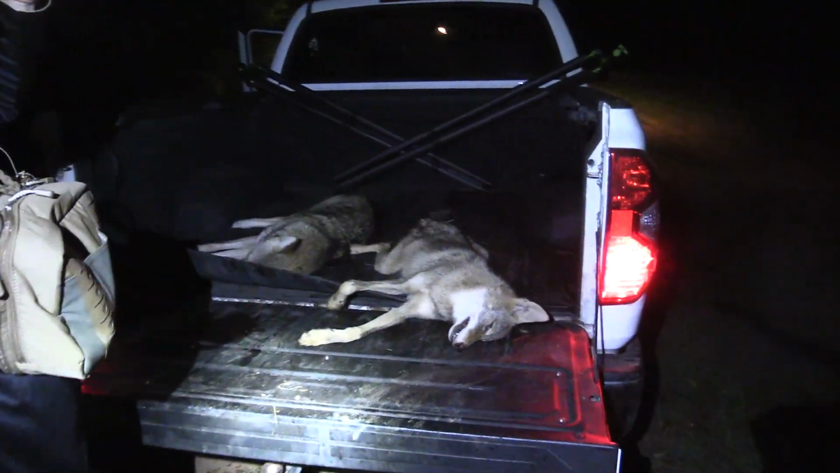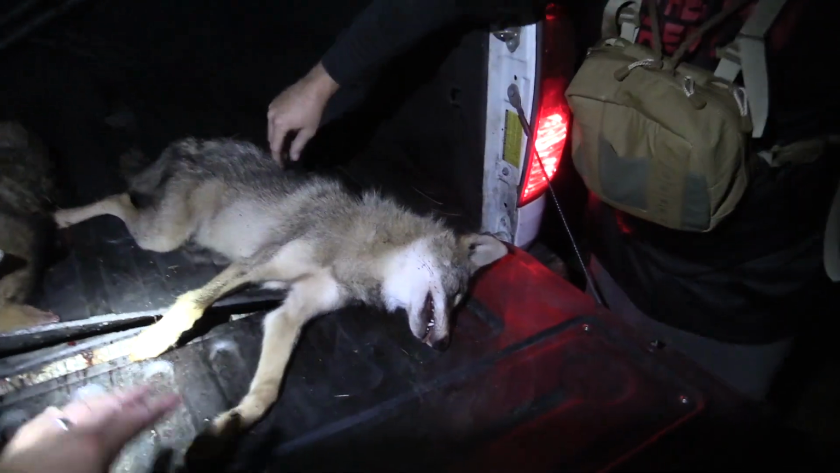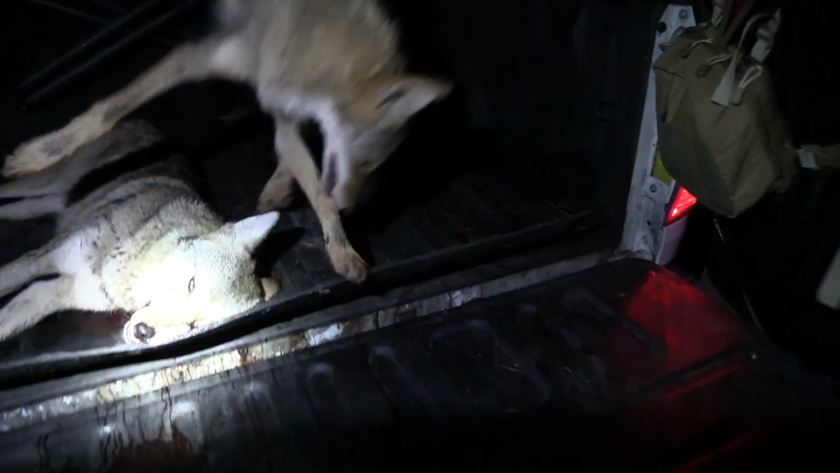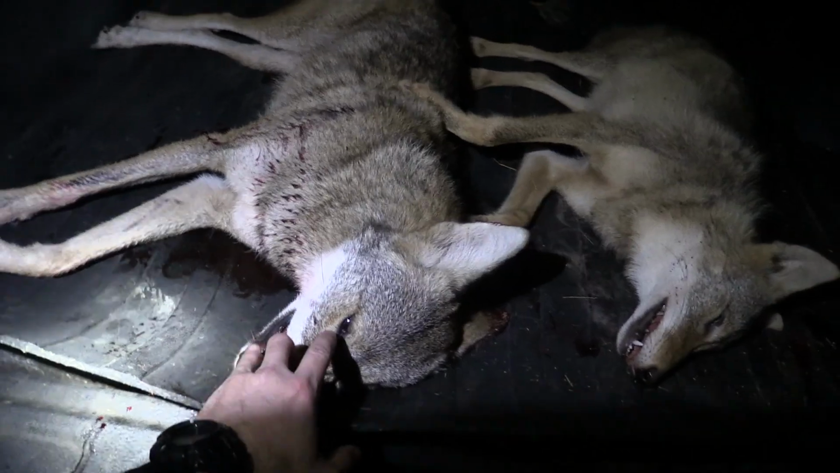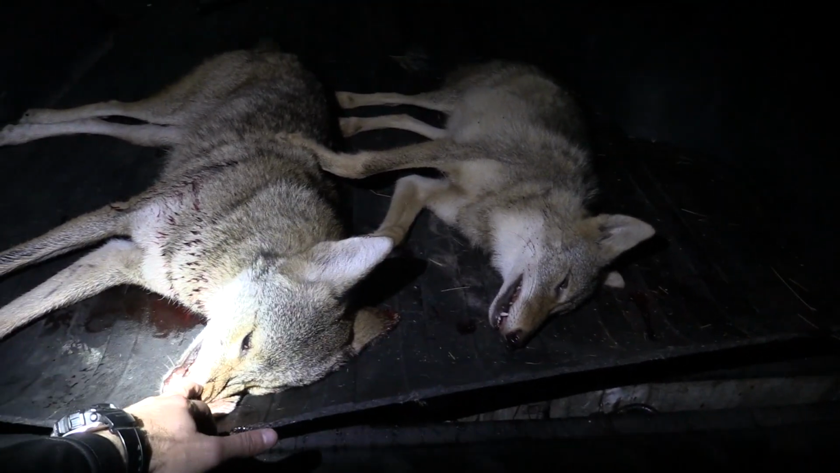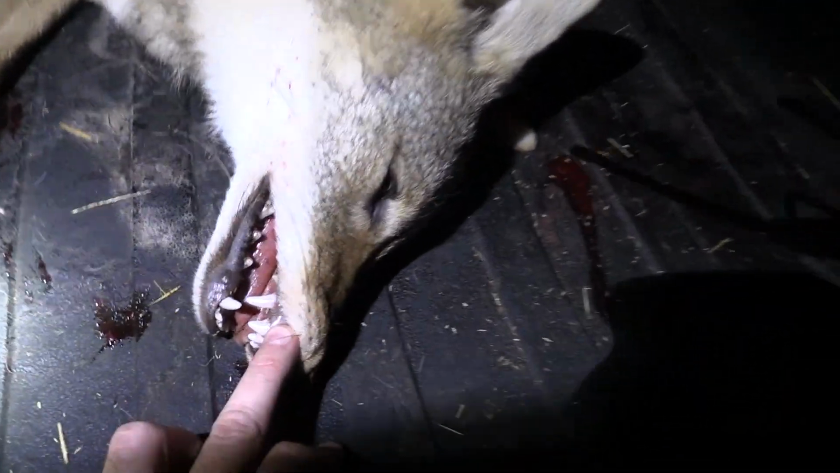Oh yeah. You can see the size difference in the dogs that I try to harvest versus what Guffy tries to shoot. You know what I mean? There's no telling how old this dog is. This dog right here is probably 3.5, 4.5 years old, maybe 5.5. And this dog was born this spring. You can see the difference in the teeth there versus there. Just a noticeable difference.